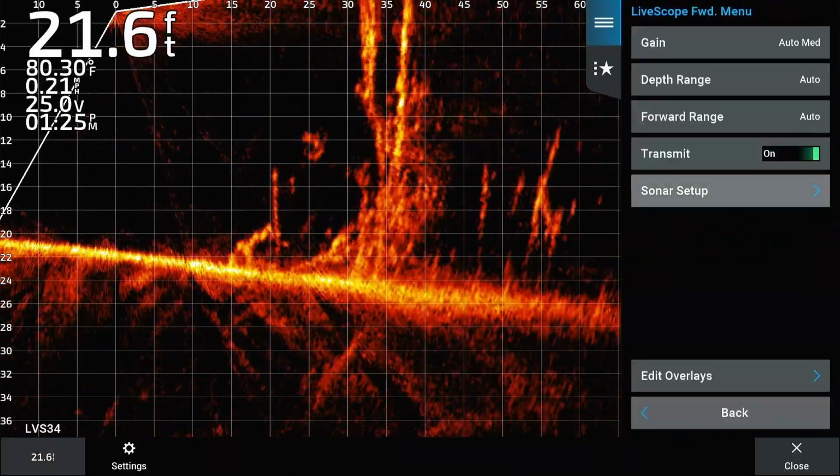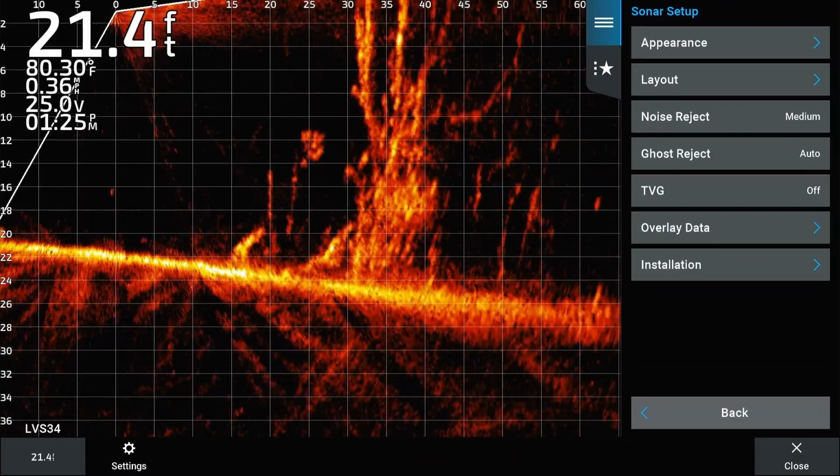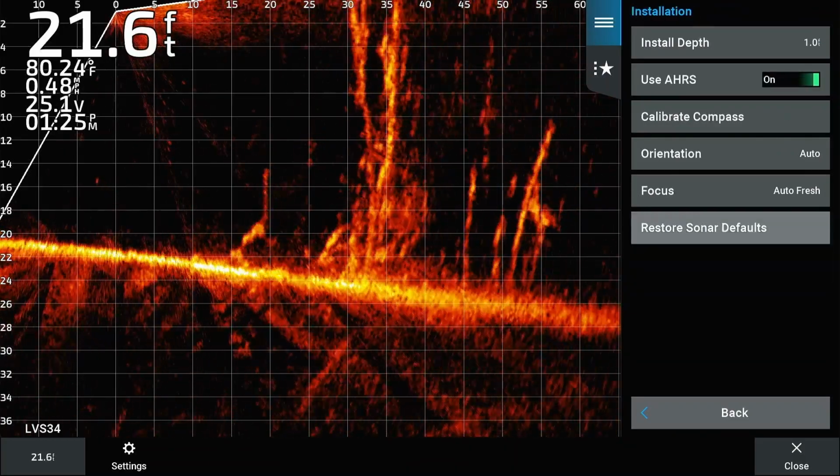Select Options, Sonar Setup, Installation, Restore Sonar Defaults.